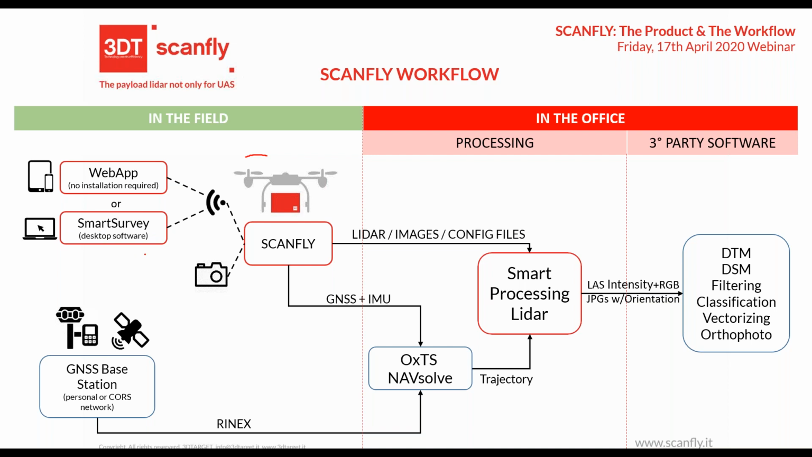So we can have a desktop on our vehicle, and we can have this connection with a software that can control all the Scanfly by a standard PC. Those software have the same features. With Smart Survey, you have some more options.